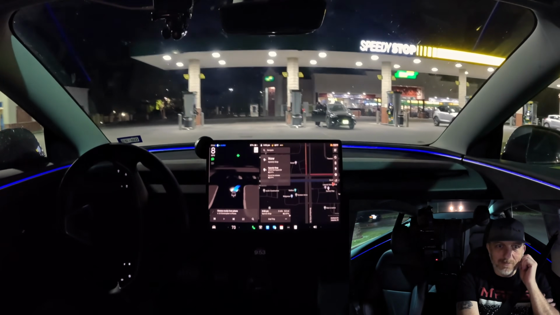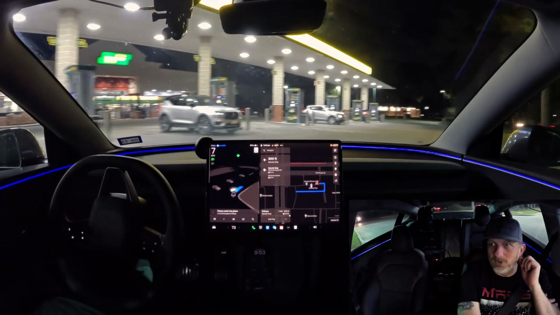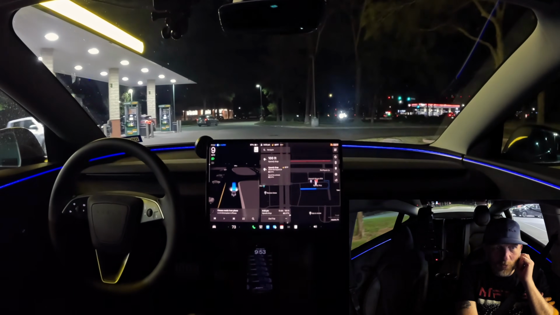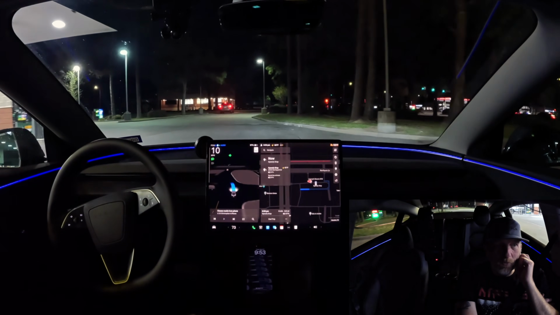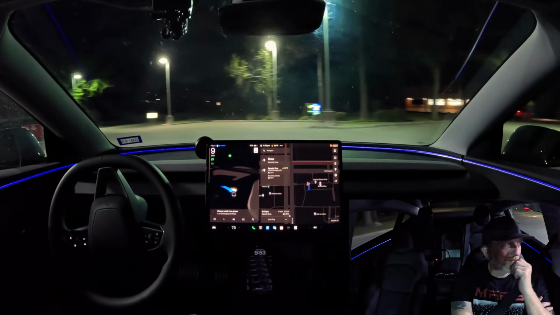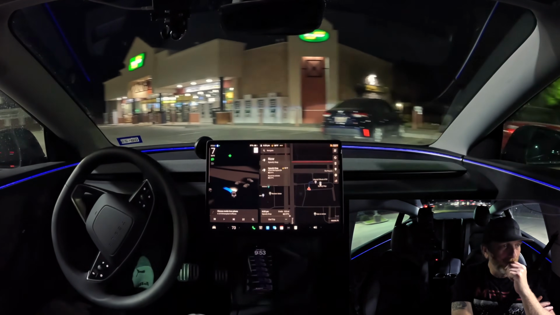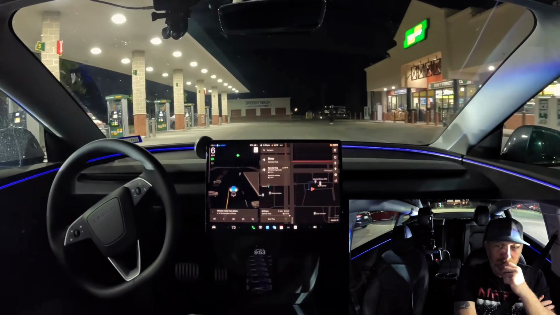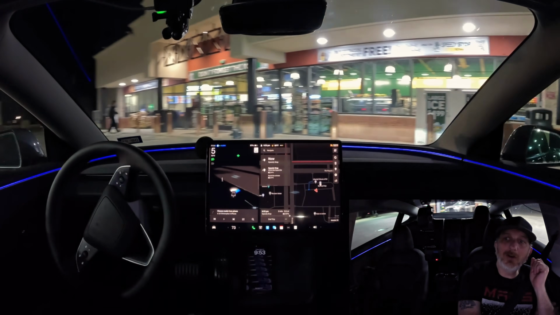I mean, that's about as good as it gets. We are not responsible for holding anybody up there at the intersection of North Park and Woodland Hills, but we're also able to safely get all the way over to the right. Let's see how we do here in the parking lot. Let's see, what are we gonna do? All right, it's gonna park.